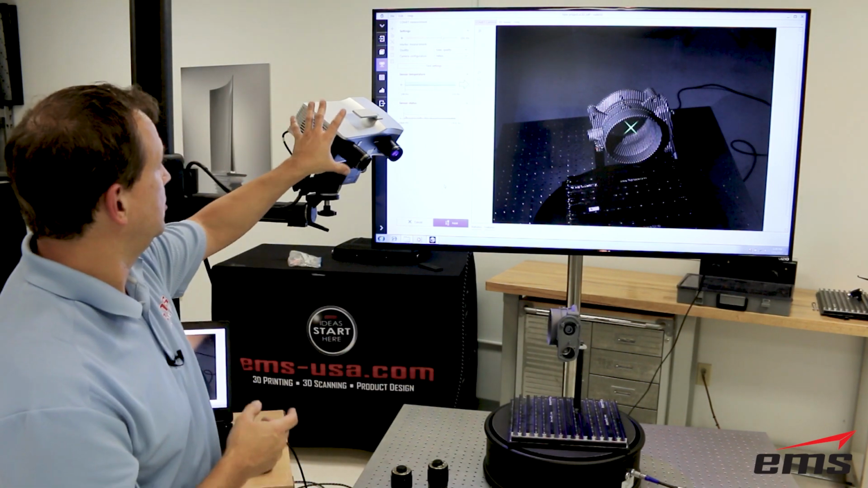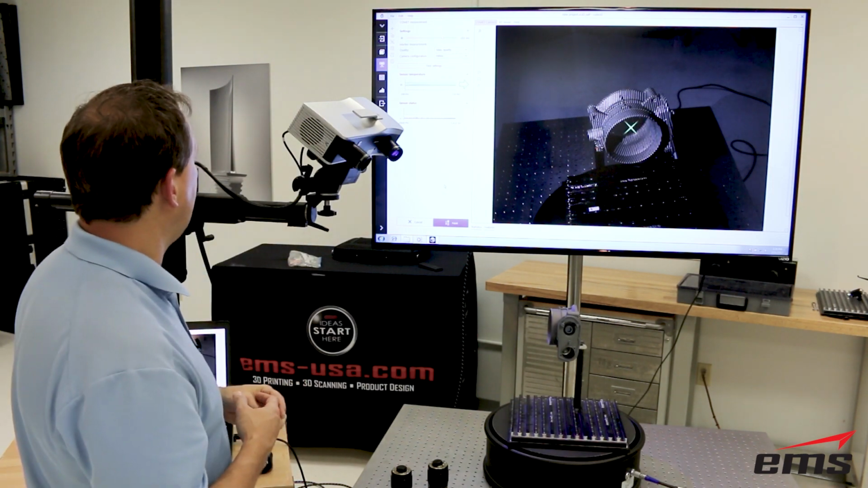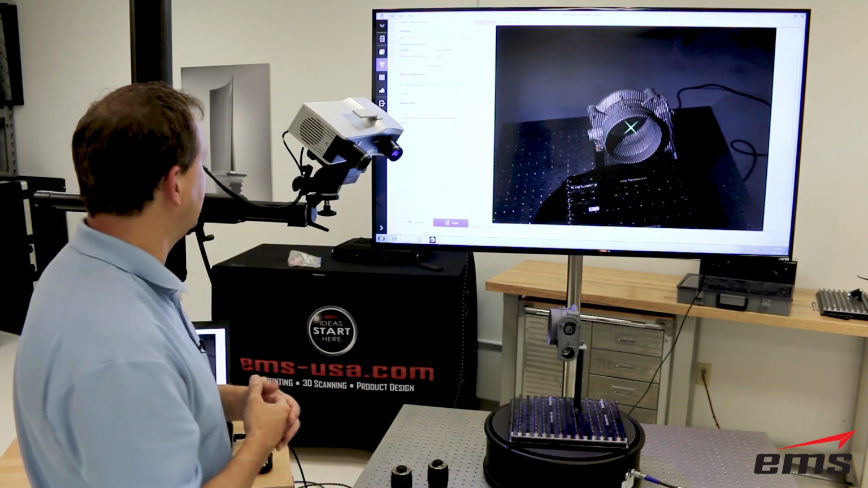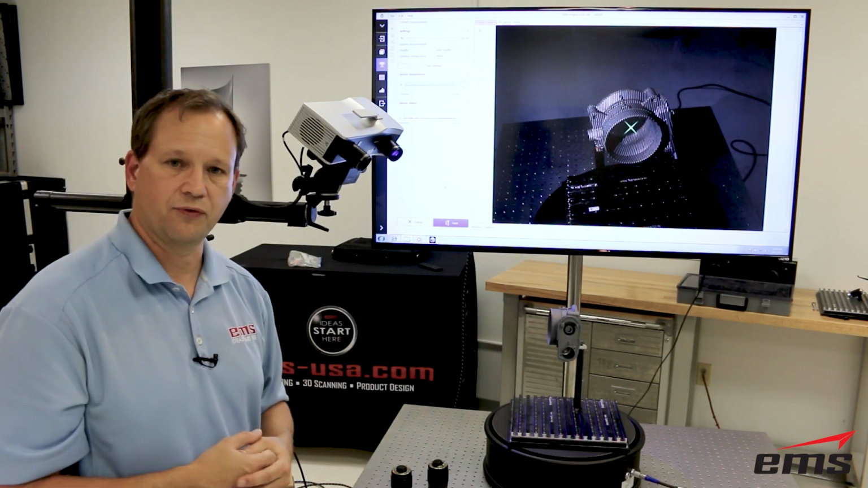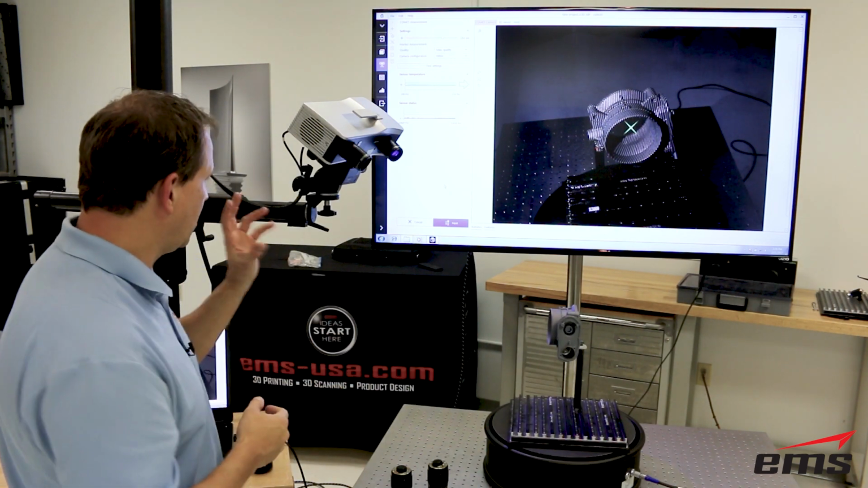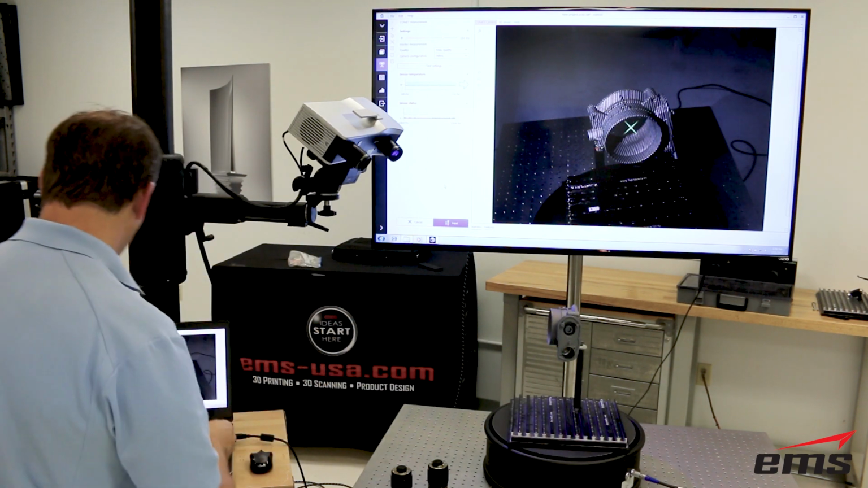Speaking of software, this is the new Comet L3D software that comes with the scanner. And with this new system, it's greatly improved. It's more automated. Really nice software for the user. Really walks you through the process. So why don't we go ahead and get it started scanning, and then we can continue to talk about it.